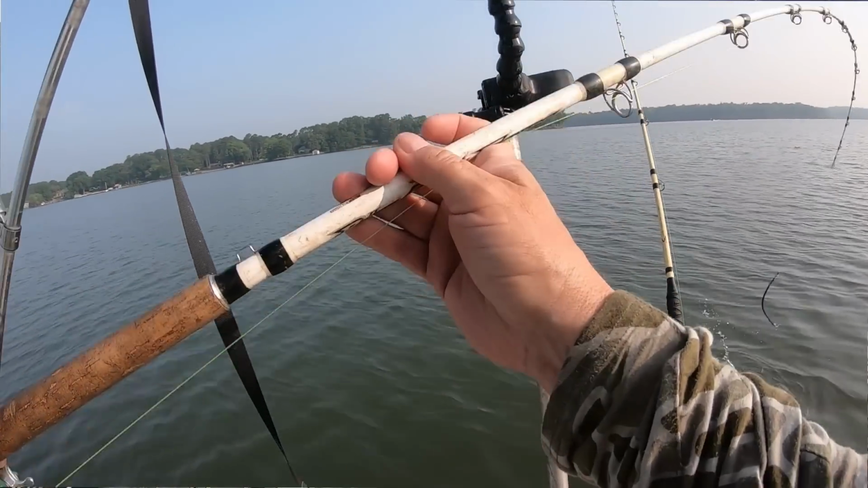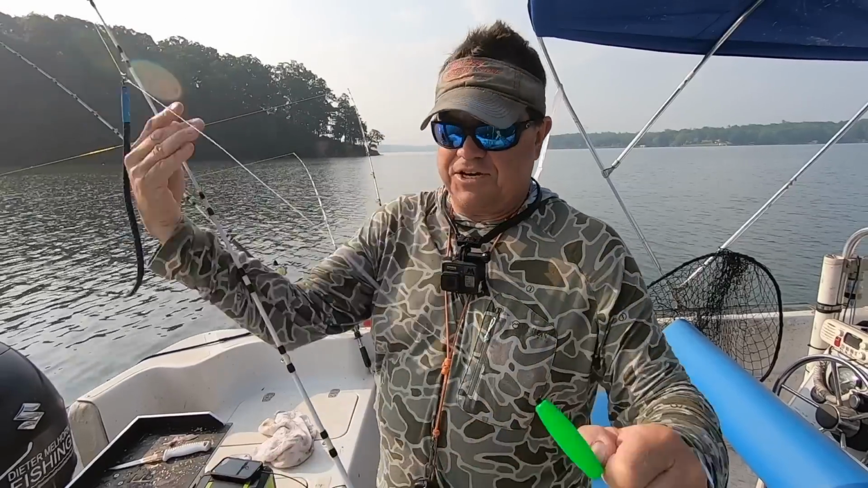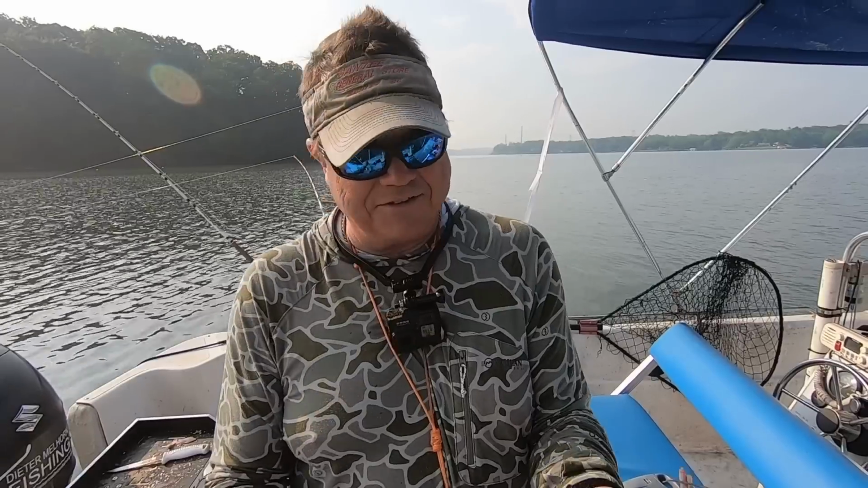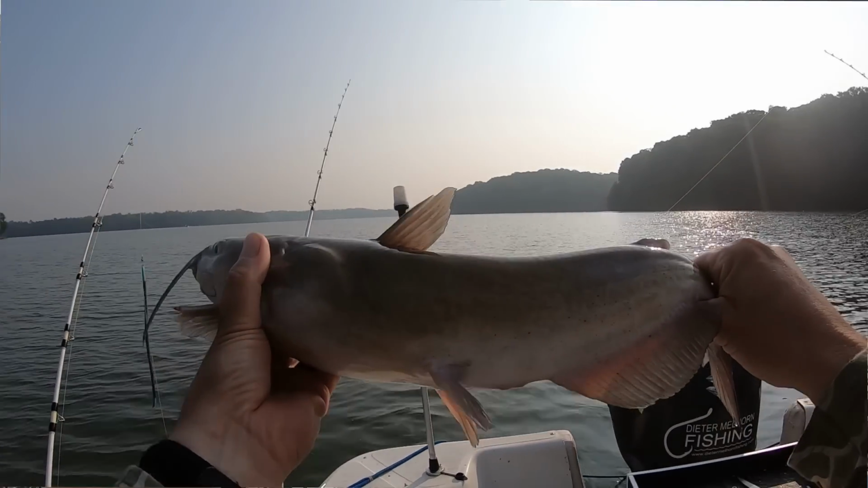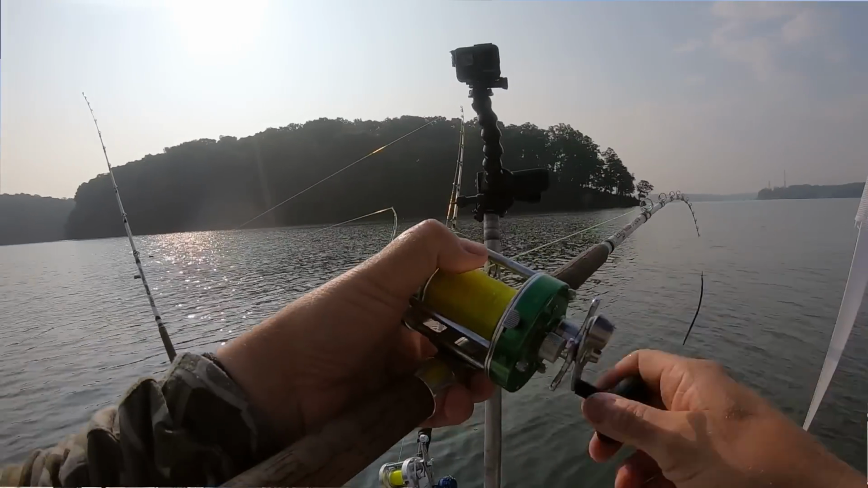Dude, that's just a big channel. I thought he was gonna be bigger than that. That's just a healthy channel catfish. That was not the fish we saw on the screen for sure. It's a healthier channel catfish, bigger than what we've been catching, but man, still. That was a good takedown on that fish. Another one hitting the fillets. We get this one back out.